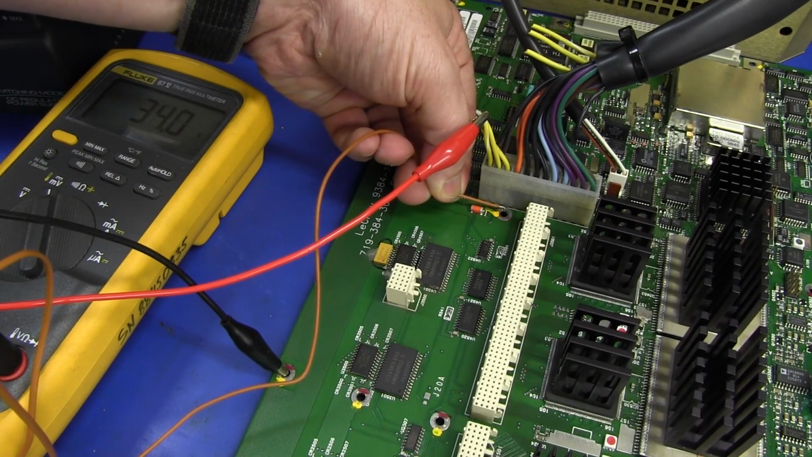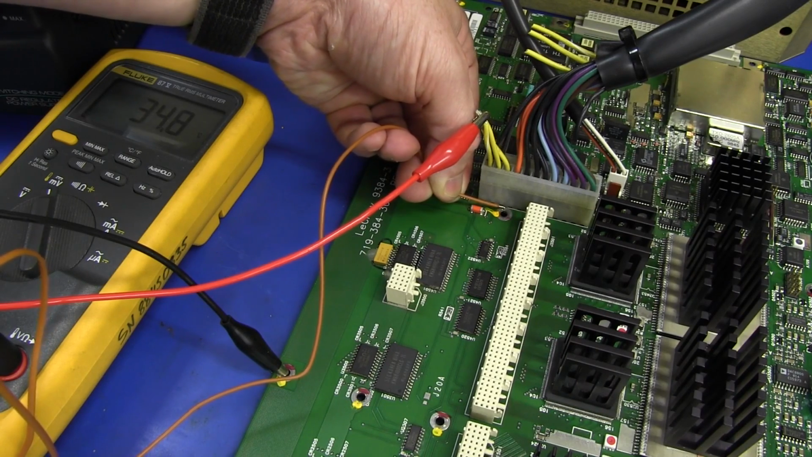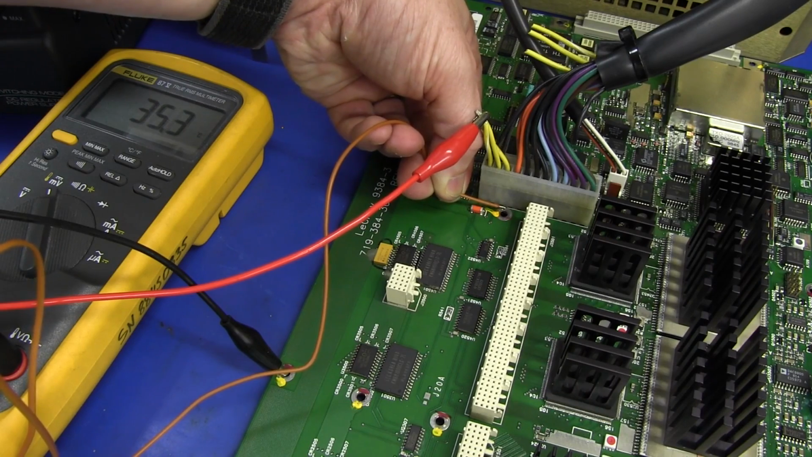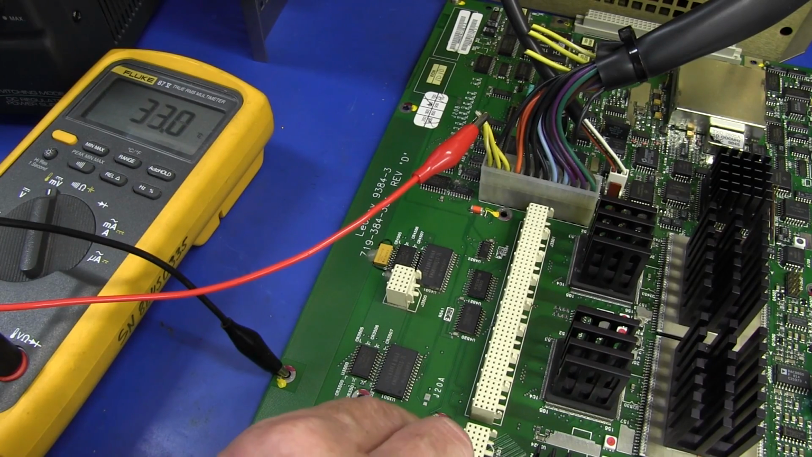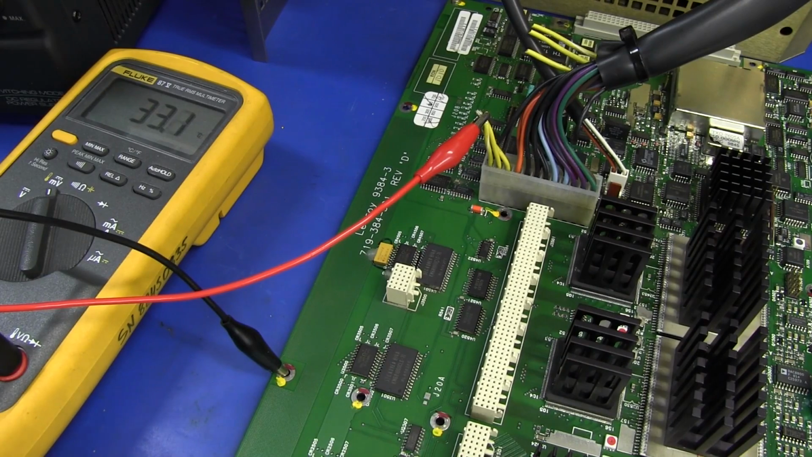Whether or not that's actually normal due to the contact resistance of the connector at 10 or 11 amps, and then the heat is spreading through the power plane. See, because even this pad right down here, well away from the ground point over here and the contact resistance over here, is still 33 degrees. So clearly that's just the residual heat spreading through the power plane. So it is not obvious yet where this damn short is.